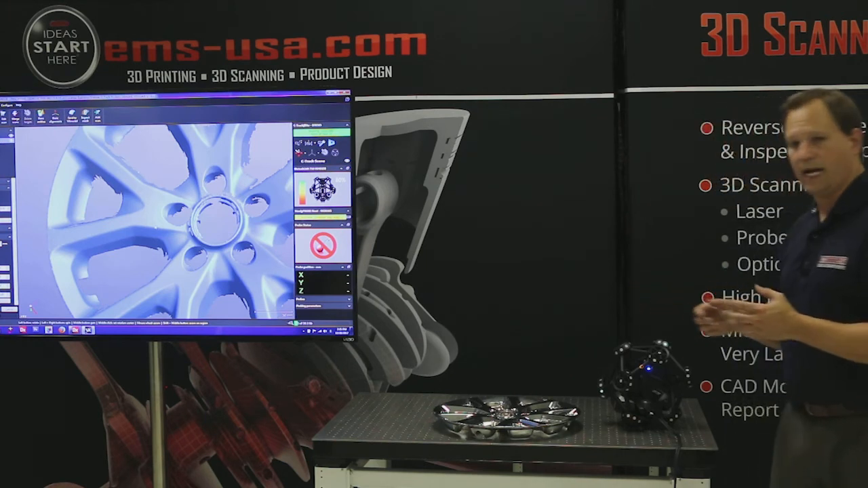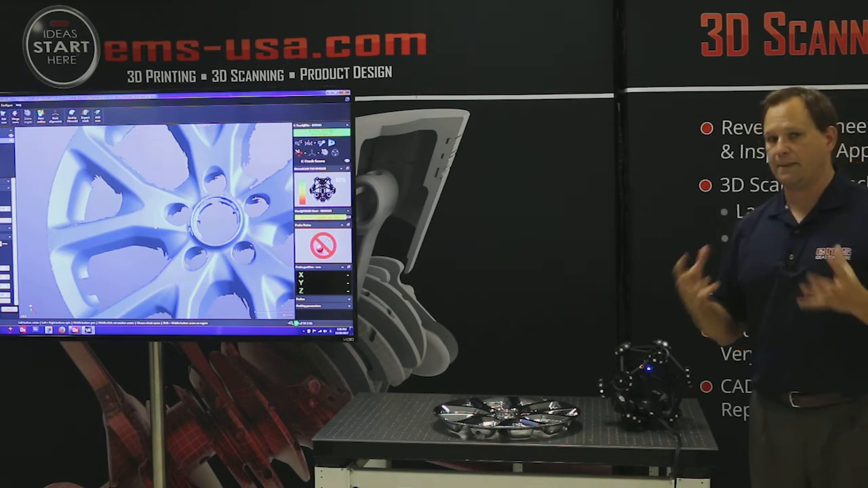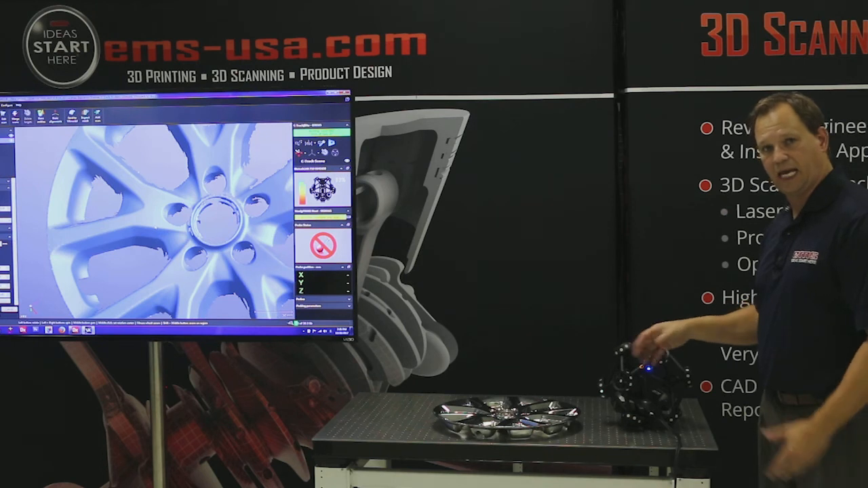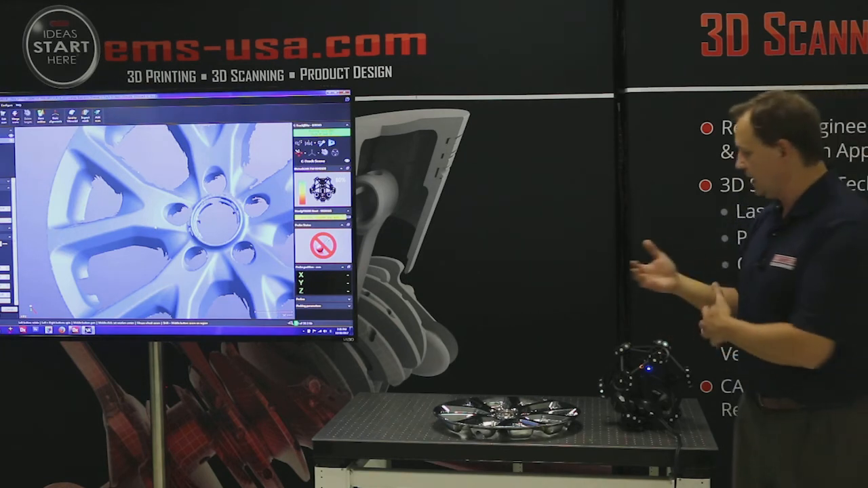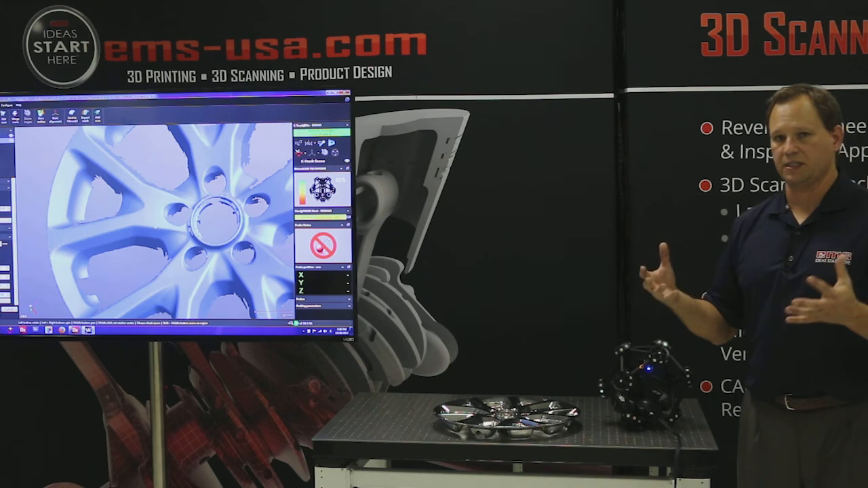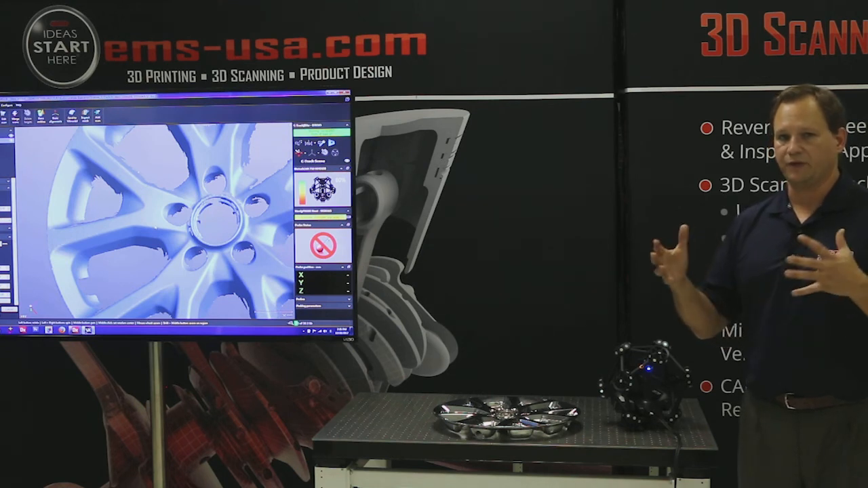So just to wrap this up, this is the new third generation of the MetraSCAN system by Creaform. It's an optically tracked system for both 3D laser scanning and probing, and you can work back and forth. Some people just do probing, some people just do scanning, some people do both. There's a few different models of the system, and you can go on our website and see more about the different models and the different accuracies.